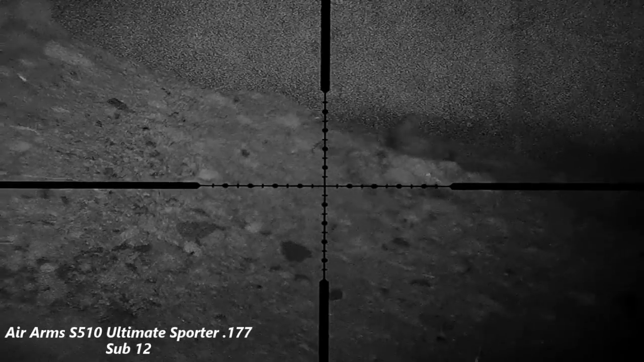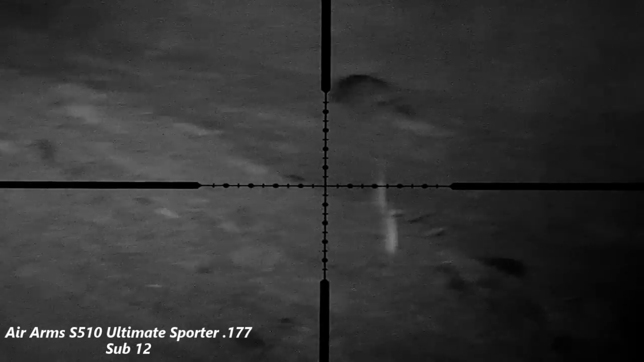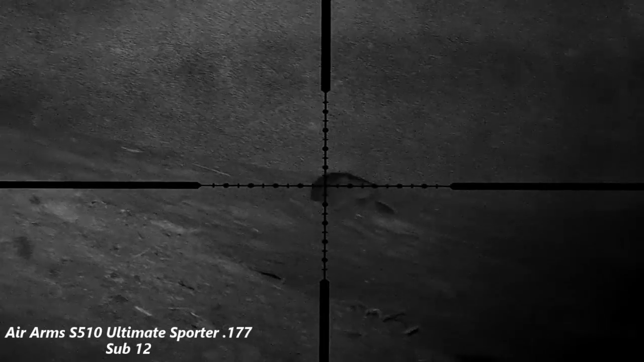So I've opened up my account now with a couple with my Air Arms. Just got that second one, I've noticed there's still one. Bagged myself a third.